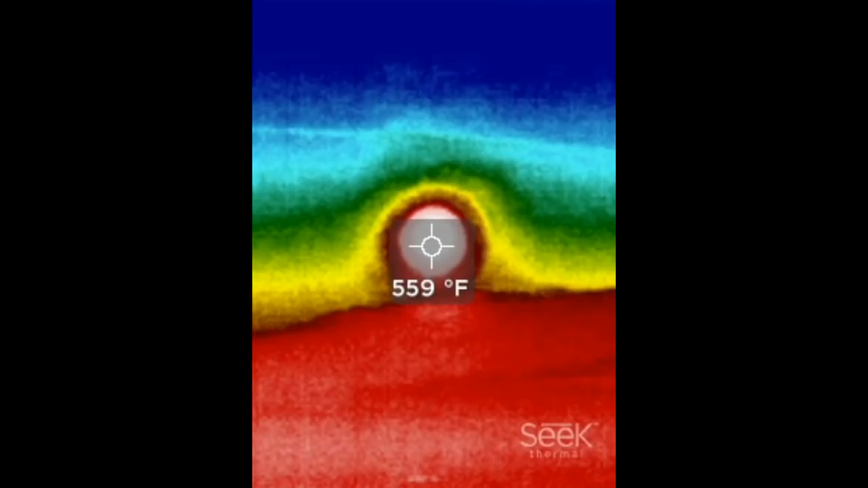If I point my thermal imaging camera at the sun, it should produce an error that it's too hot. You shouldn't be able to actually read the temperature of the sun. You still don't believe? Let me show you just one more bit of proof.